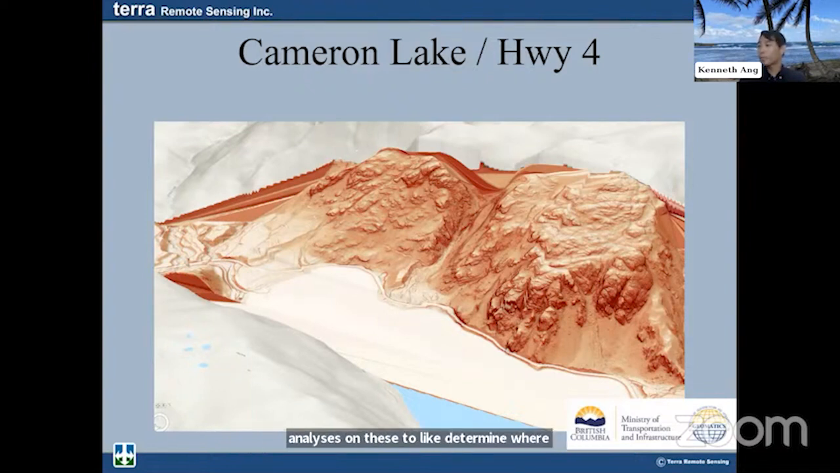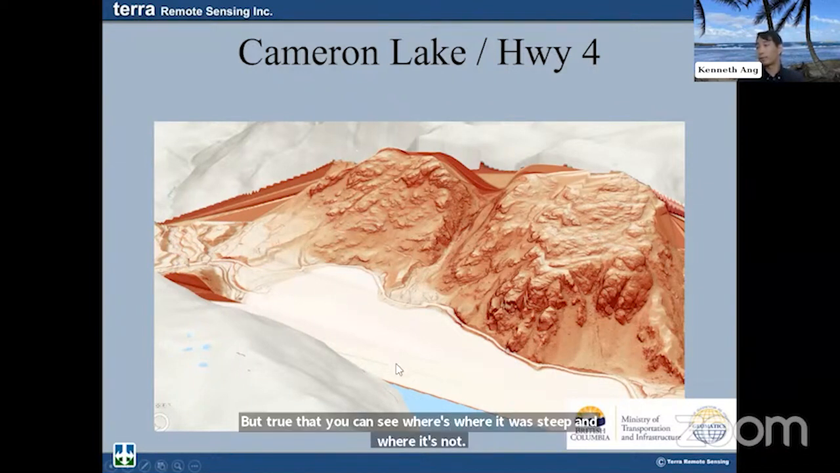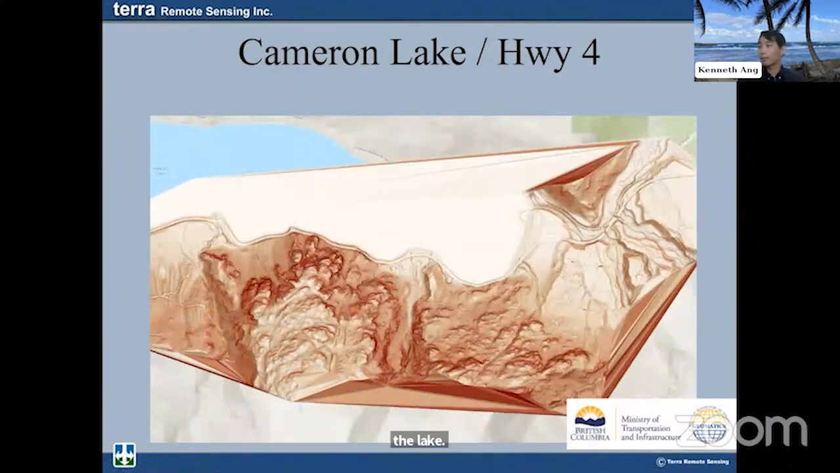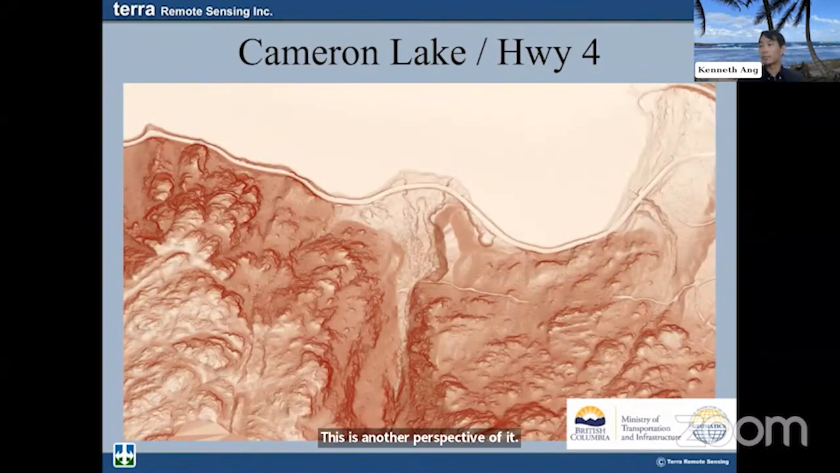So you have to put this into a bunch of other analyses. But through that, you can see where it was steeper and where it's not. Right? And you can see the highway just at the bottom there of the lake. This is another perspective of it. And you can see the steepness of the slope there.